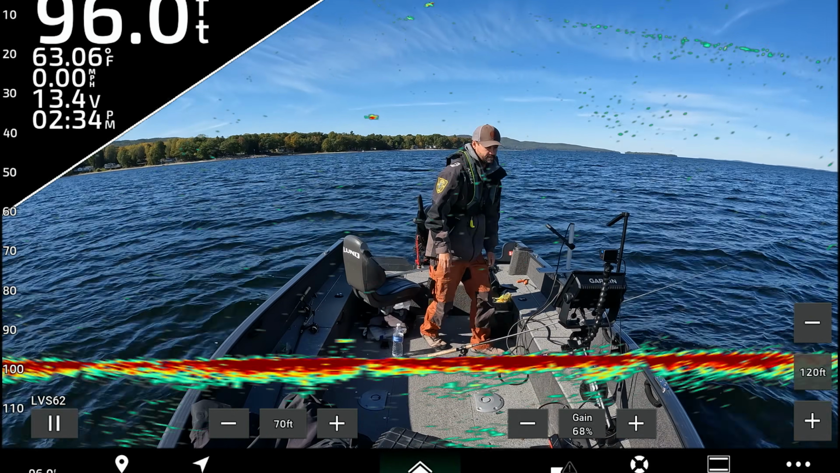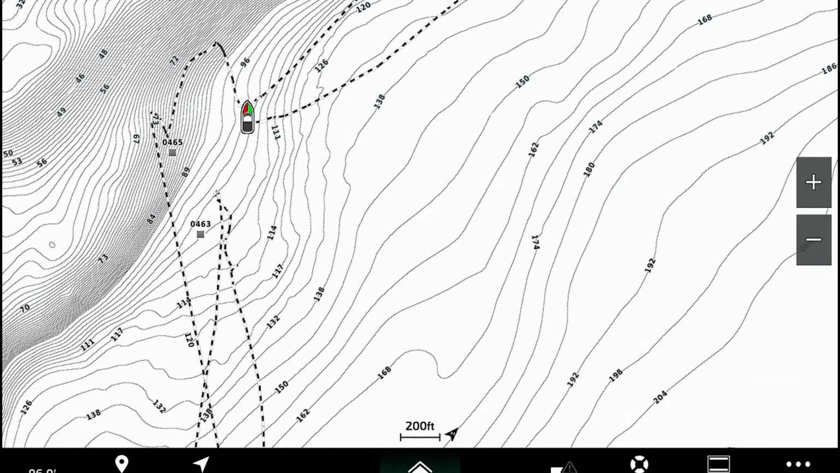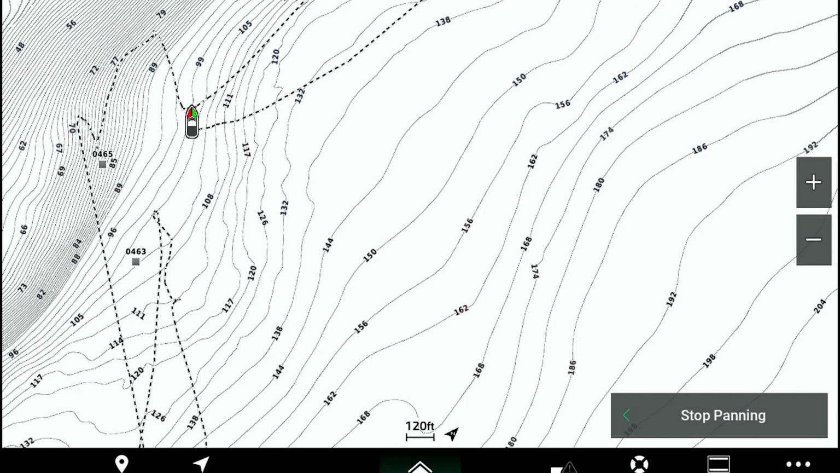And let me show you what these flats look like real quick. On the fishing chart, anywhere where we have a steep ledge and then a little flat, see the lines get further and further apart? Those are flats. We want to fish the bottom of that. It's super easy to fish for beginners.